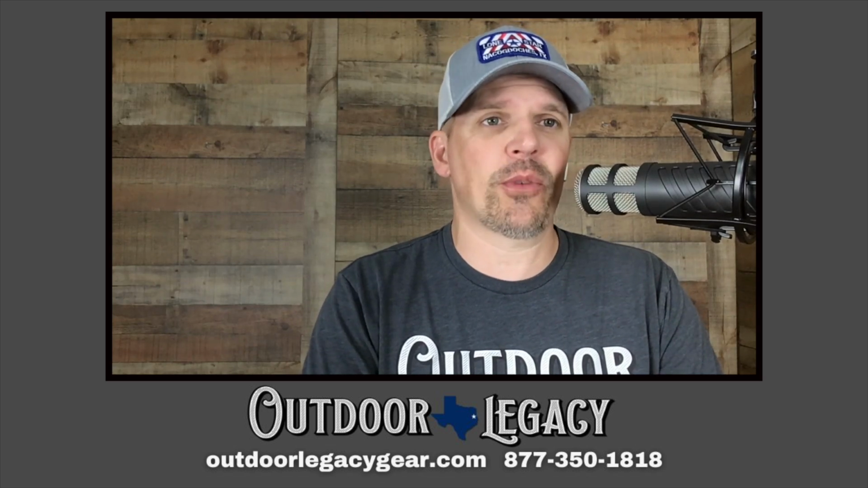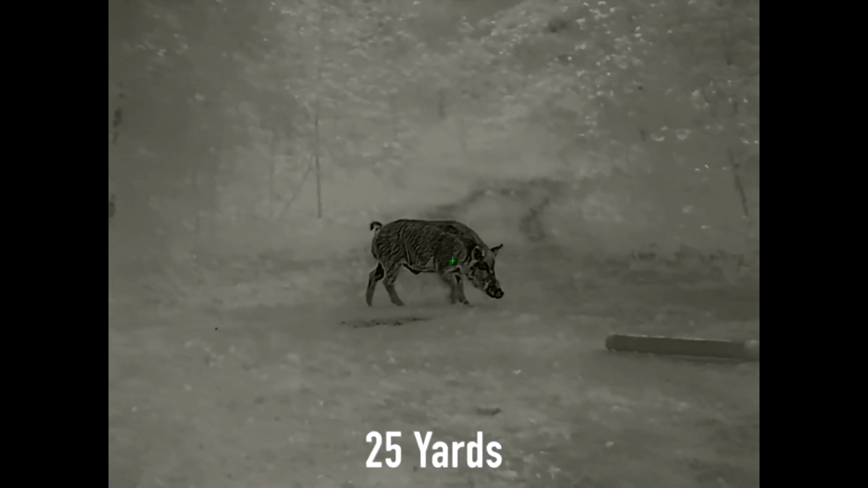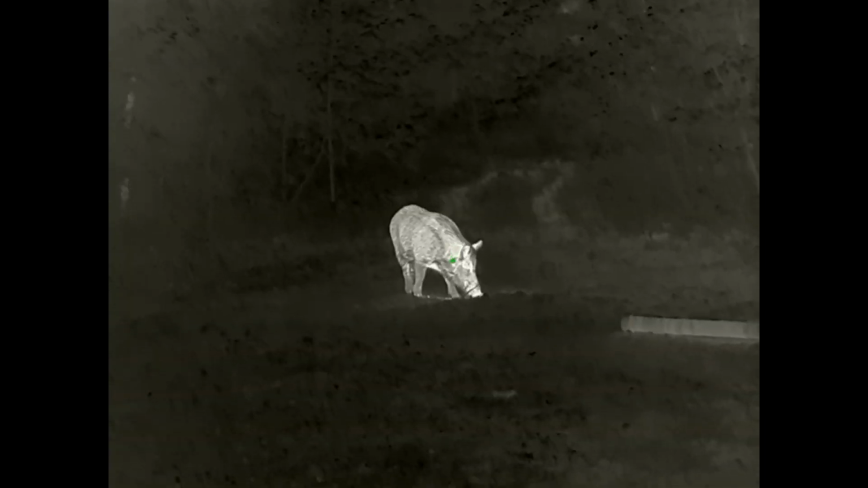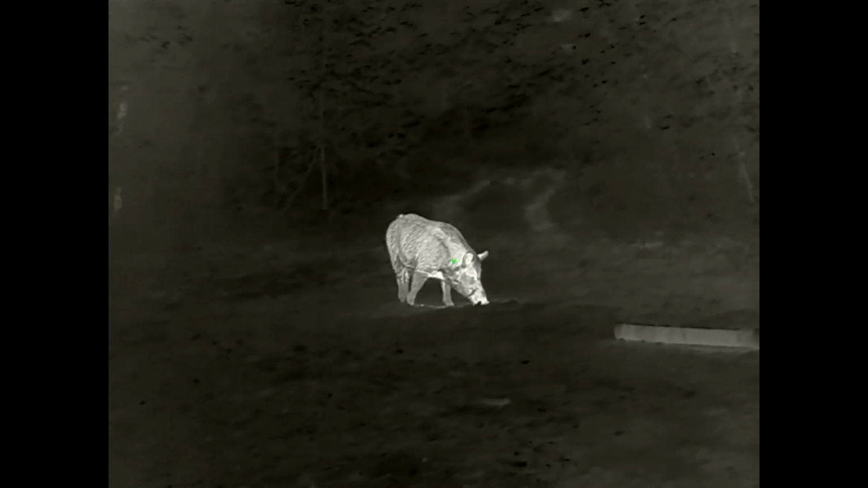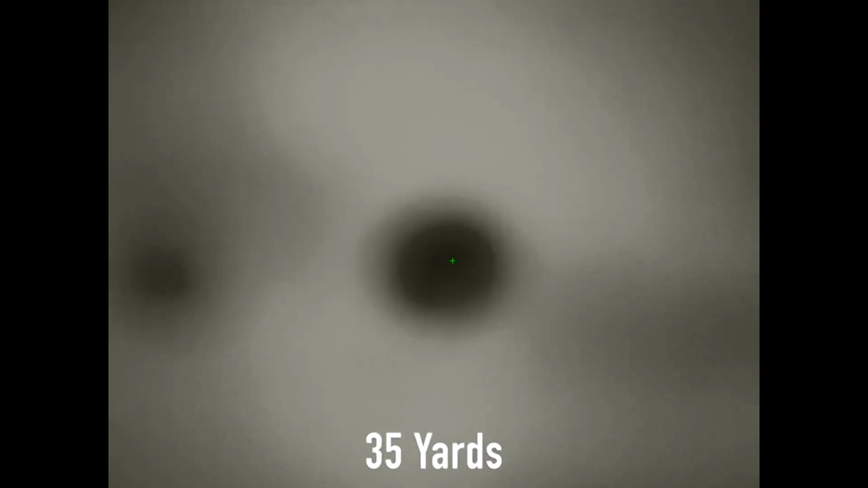So again, it is the Infiray Outdoor Ricoh 640 or Ricoh Pro 640. As you would expect, it is a 640 by 512 resolution. We've brought this up before. 640 by 480 is standard. 640 by 512 is the same thing. It's a little more of a square image inside the display screen. You're not going to tell the difference in the few extra pixels there.